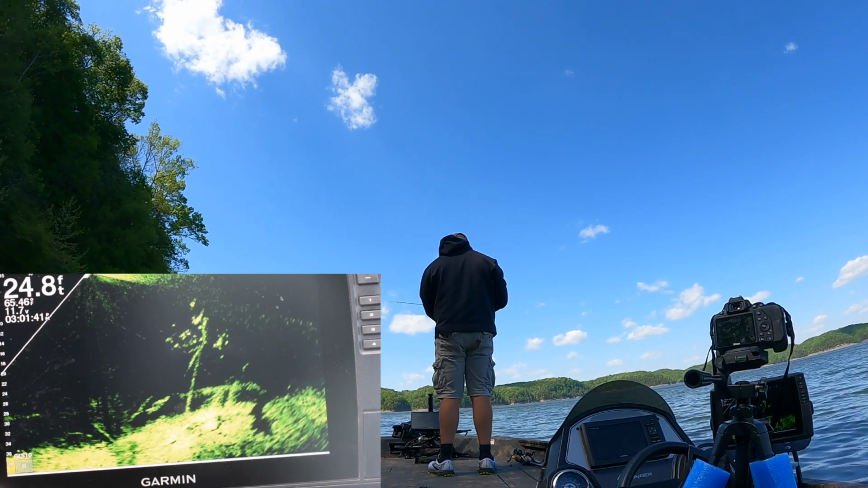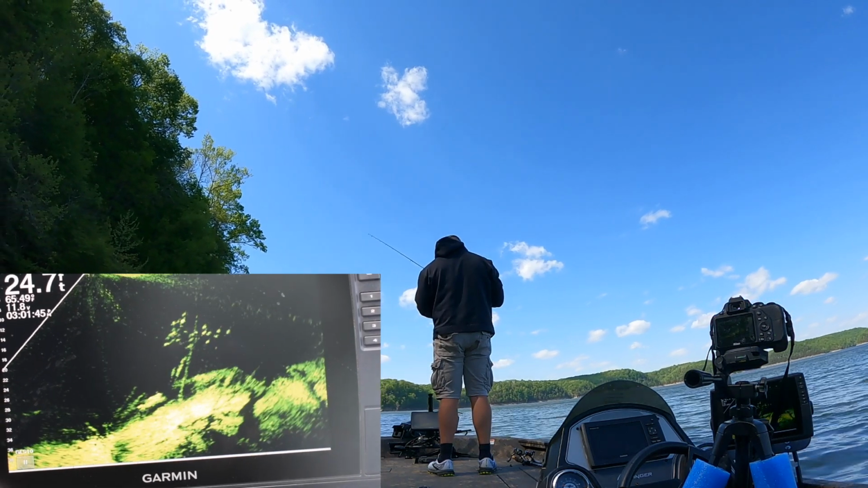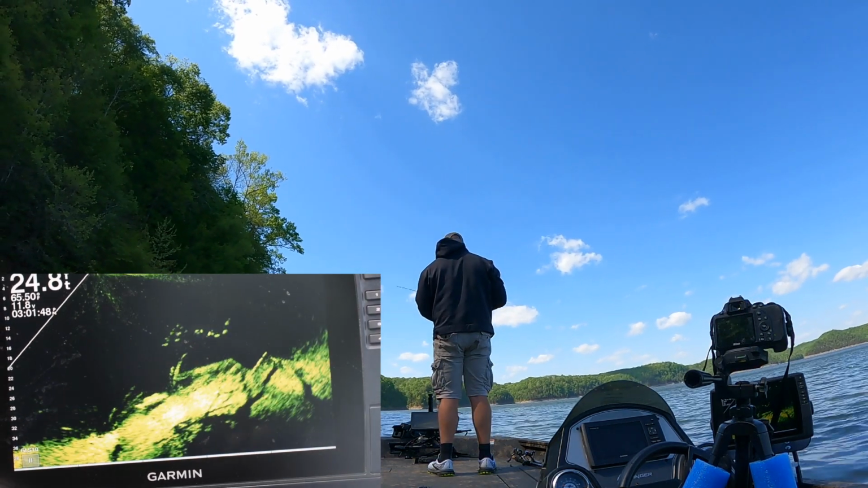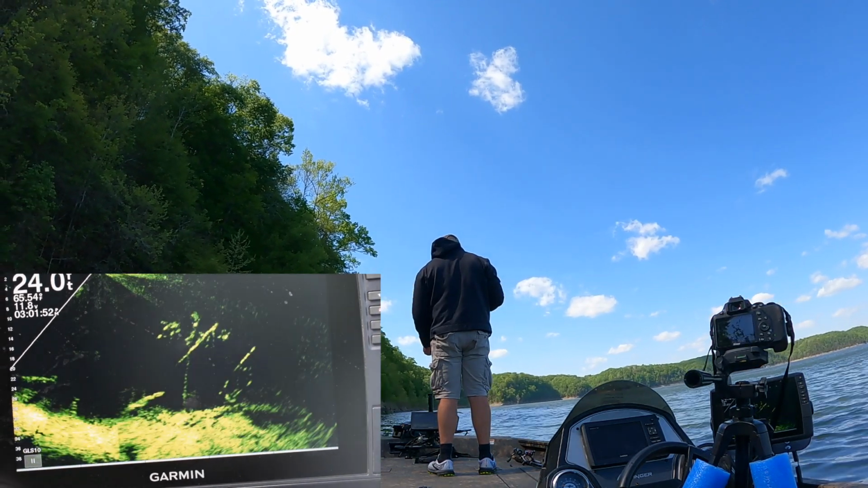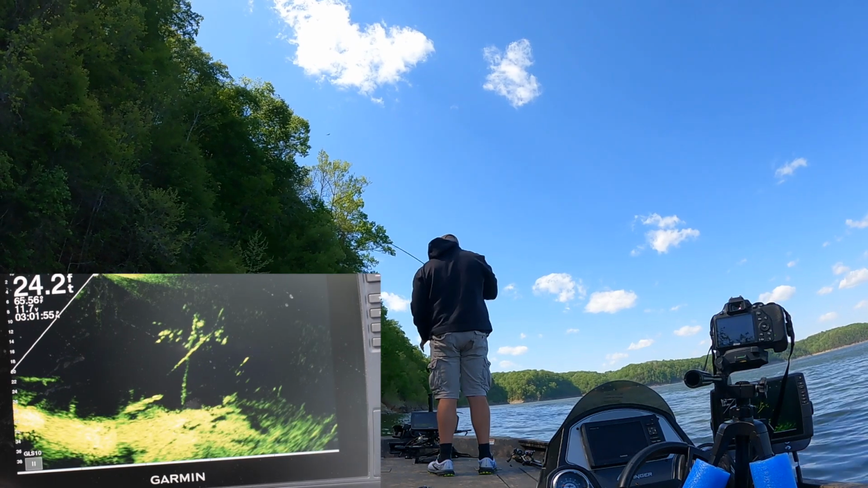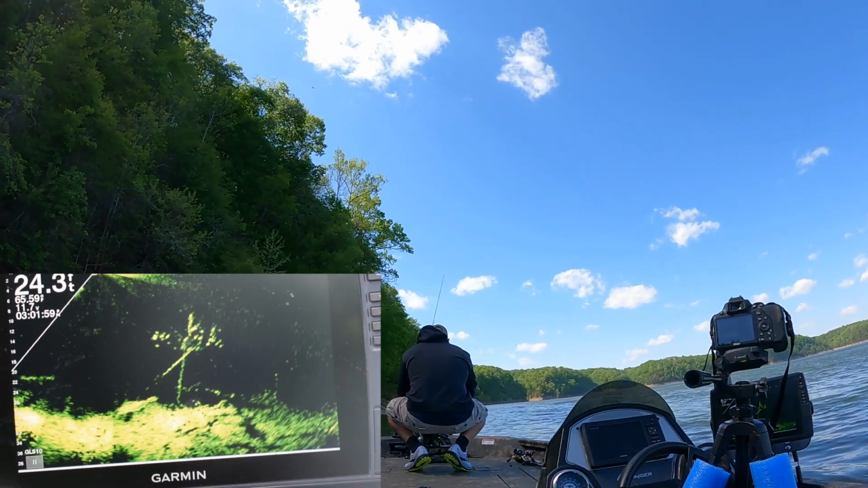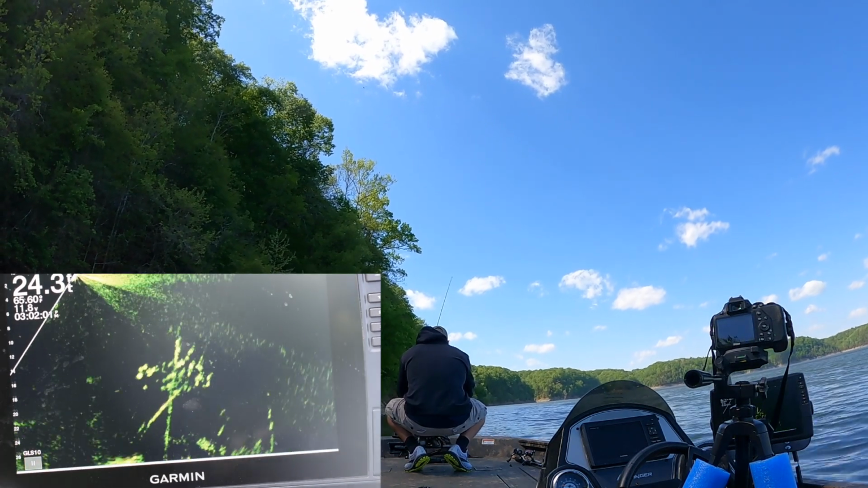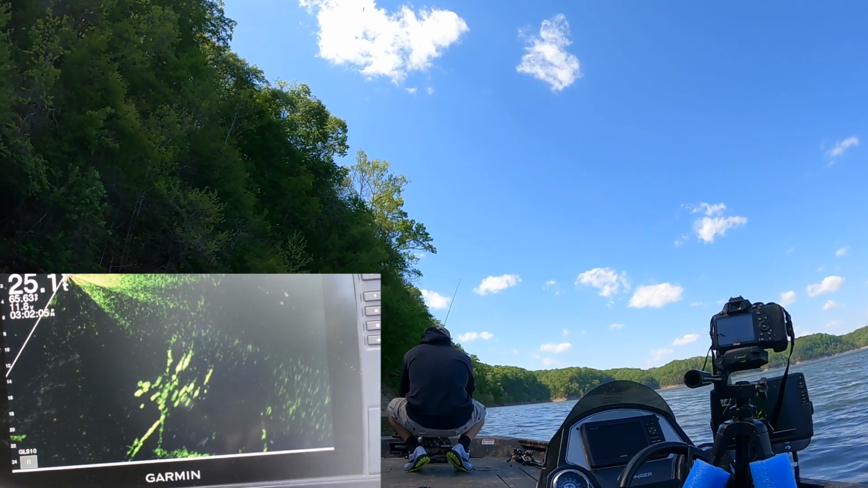And then as you'll see, once again, this here is just a stick. I believe this is a different piece of structure than what we were fishing in the earlier clip. I'd moved on down the bank. So it's just 23 feet of water. This is just a stick. Looks like there's two sticks actually, one vertical and then one kind of laying against it. See, I'm kind of, some would say, dialing it in. I've brought my depth up.